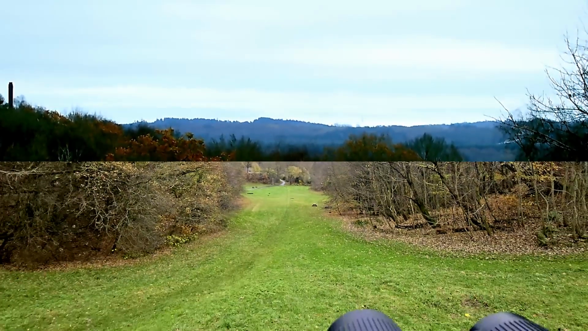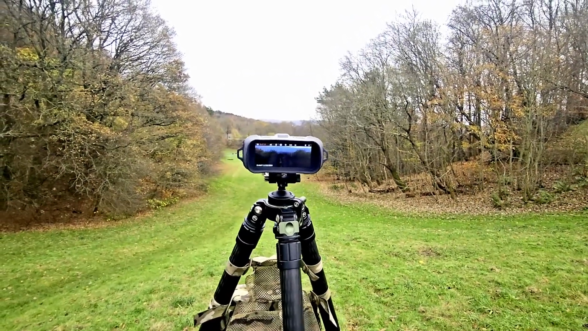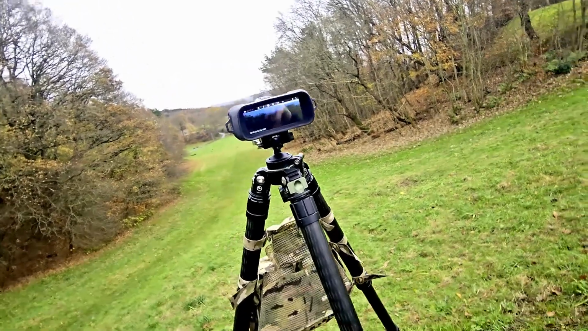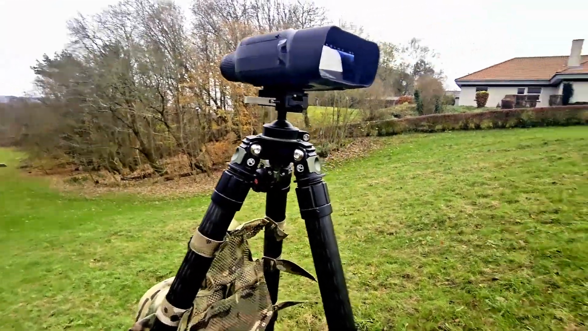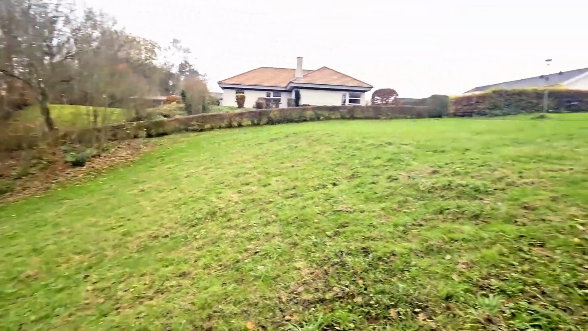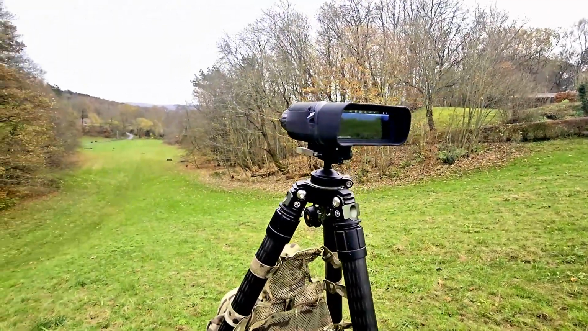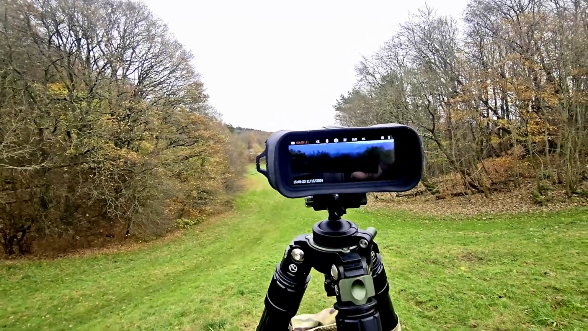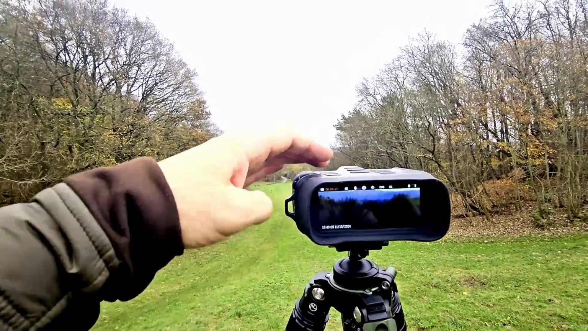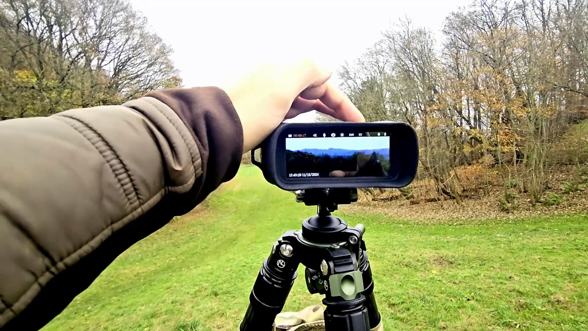So zooming back out. And of course we have this set on a tripod so we could get the best pictures as we could. Yeah, I'm in my backyard, so that's why there are houses around. But anyway, we have the Cigman set on a tripod so we can take as stable pictures as we could.